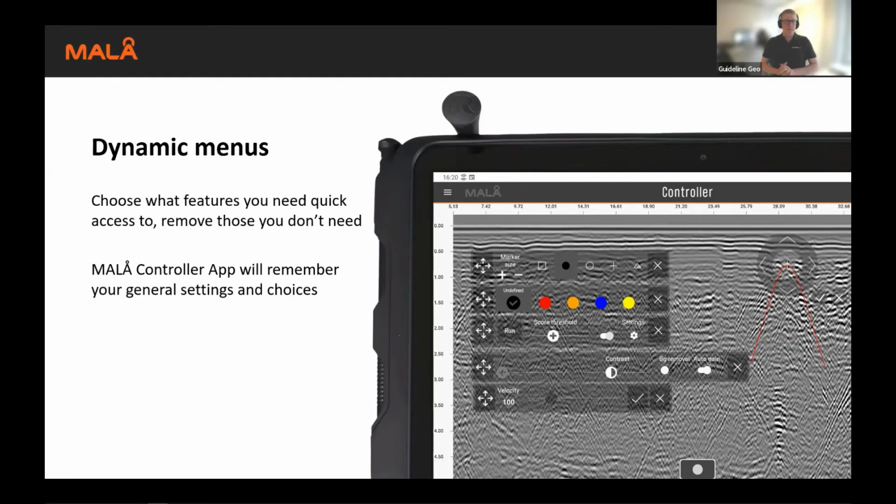But just as a quick introduction, we are featuring dynamic menus. So basically choose what you need for your particular survey. It could be things like marker color size, the MALÅ AI settings, some filtering and some velocity adaptions. You can have all of these open at the same time if you like and move them around on the screen. They can also be closed so you can free up space to look at the data more in depth.